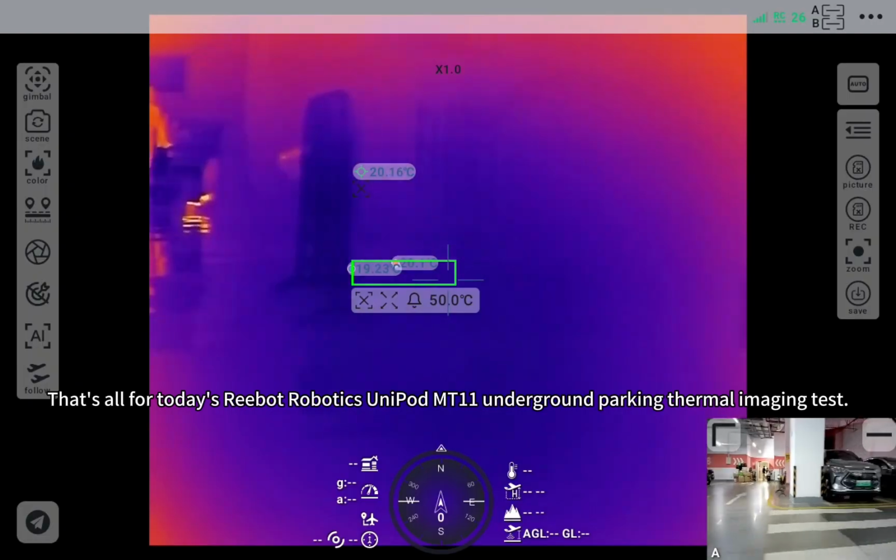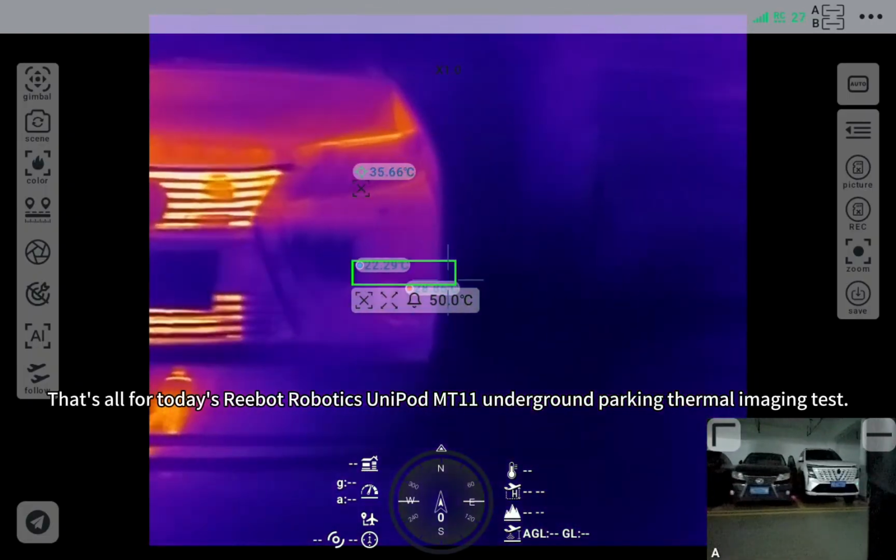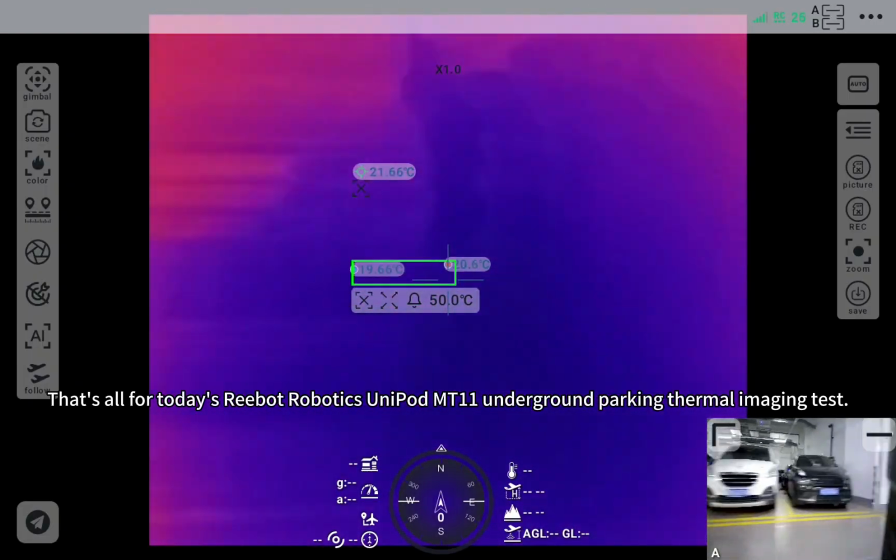That's all for today's Reebot Robotics UniPod MT11 underground parking thermal imaging test.